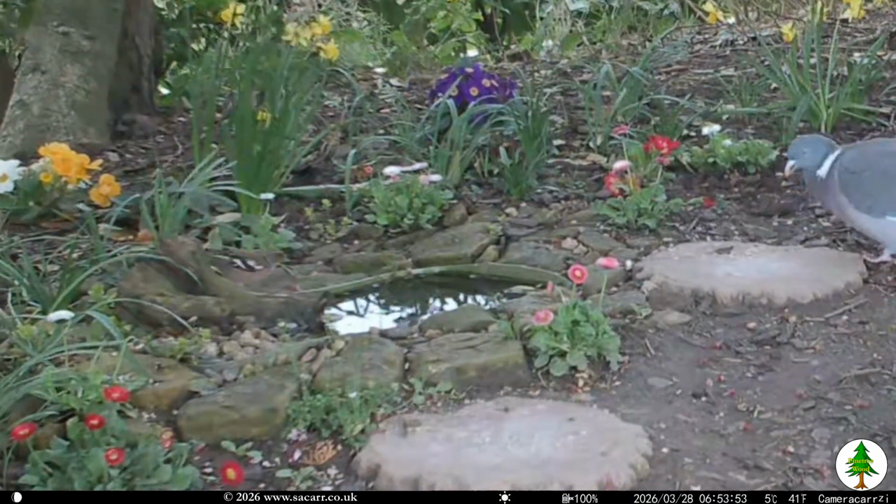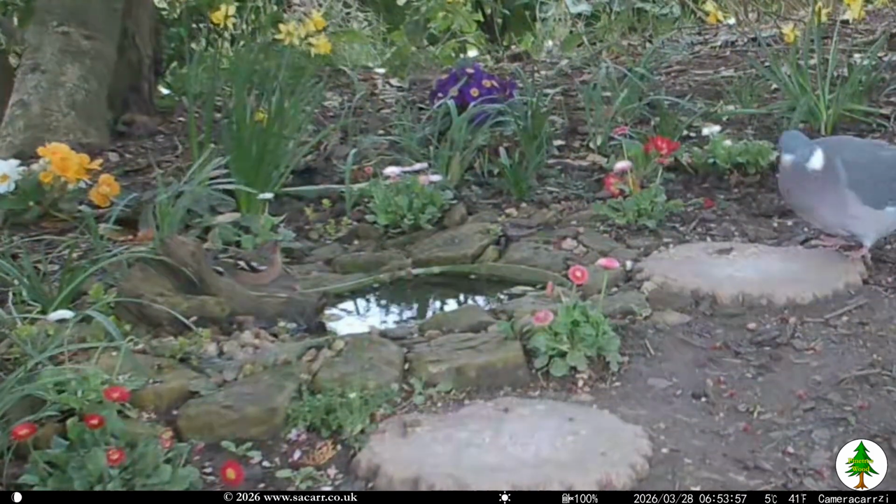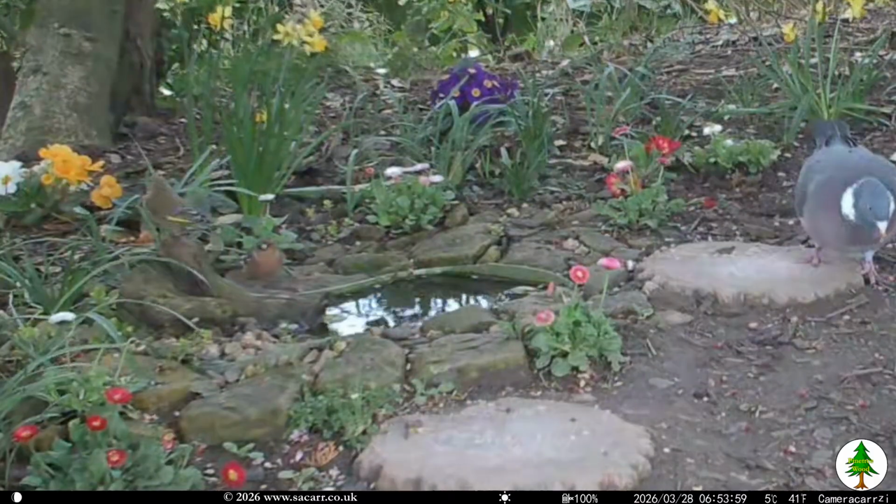The chaffinch continued to make appearances in March and was joined at the pond by a greenfinch, the first sighting this year.